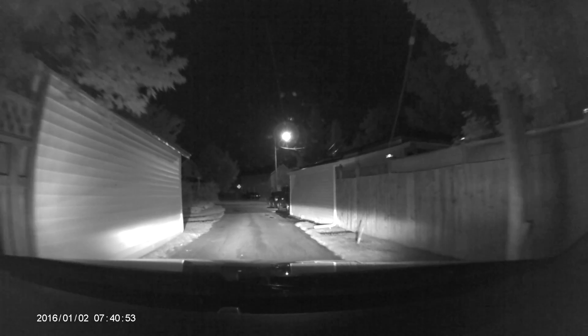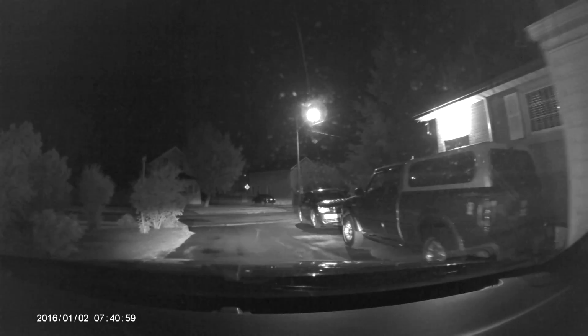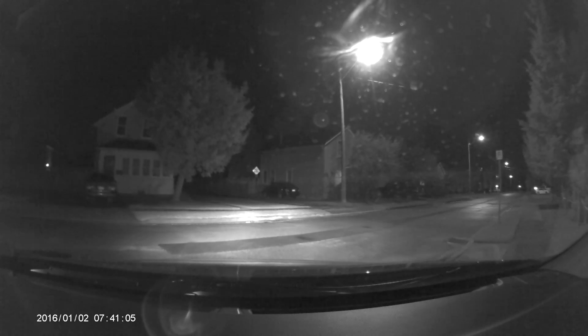So from the looks of it, at least what I'm seeing on the screen here, it does look really good for nighttime driving. But let's go on the road and see how it does with some more lights and some traffic.